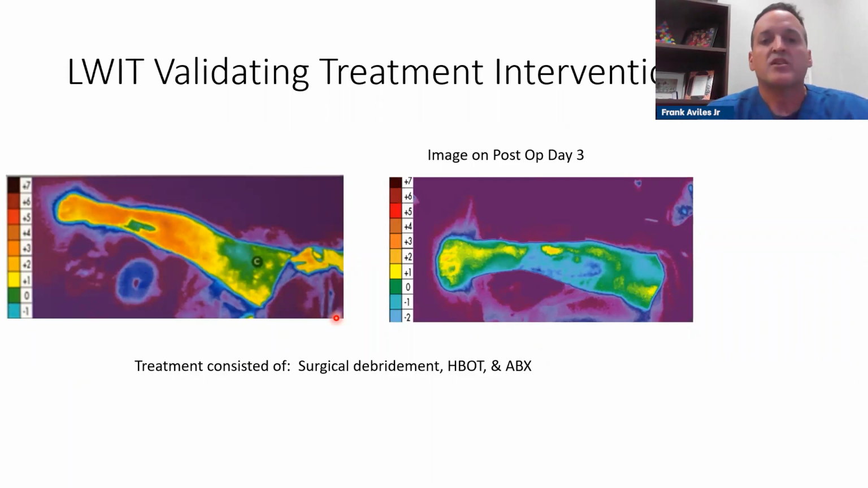And so again, what lurks beyond the skin, this is a case that I love. And actually, we published this one. And I'm in the process of publishing it again for Wound Vision, because this is a patient that was admitted to another hospital. And he's a doctor, and he gave me permission to say everything about this man. And so I was asked, because he was at another facility, I was asked to scan him.